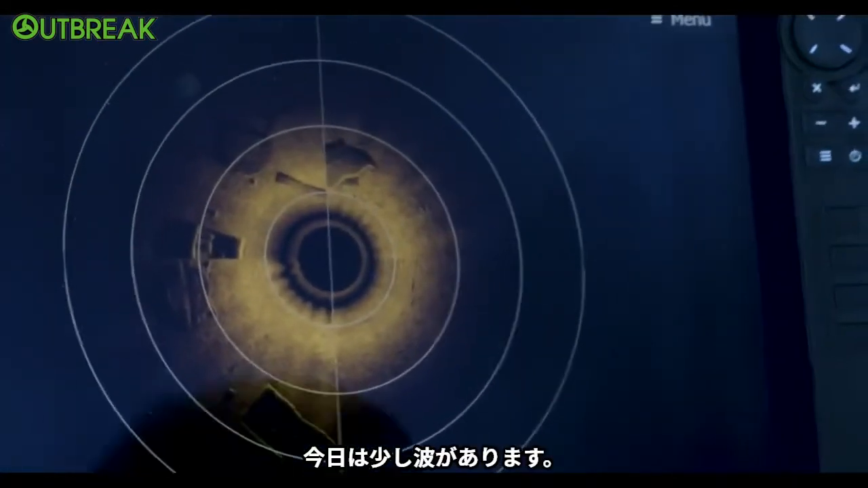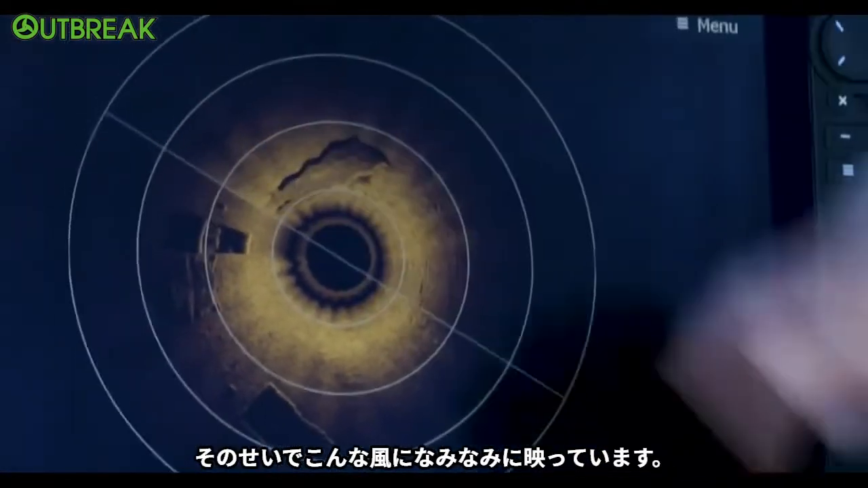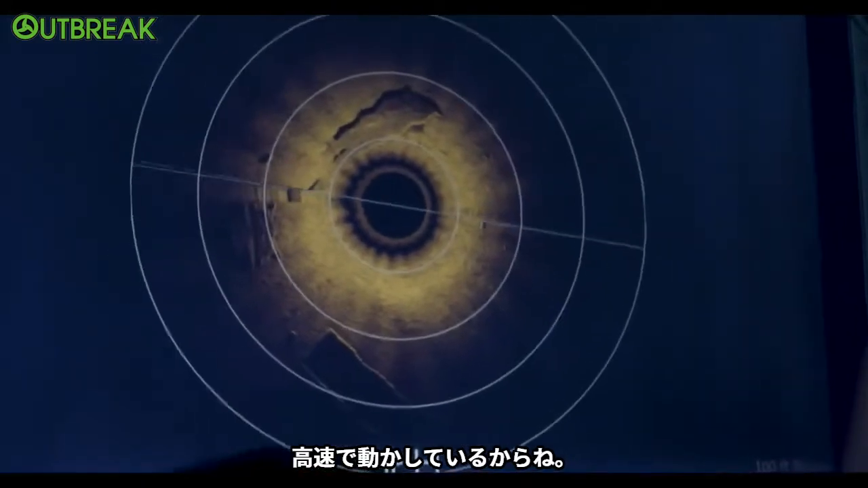We got quite a bit of waves out here today. I was going to say pretty windy day. It's going up and down quite a bit, which is making that wave in there, and it's pushing us. That's another reason why you see the difference in where they are on the sweeps, because we're going across here at a pretty good clip.